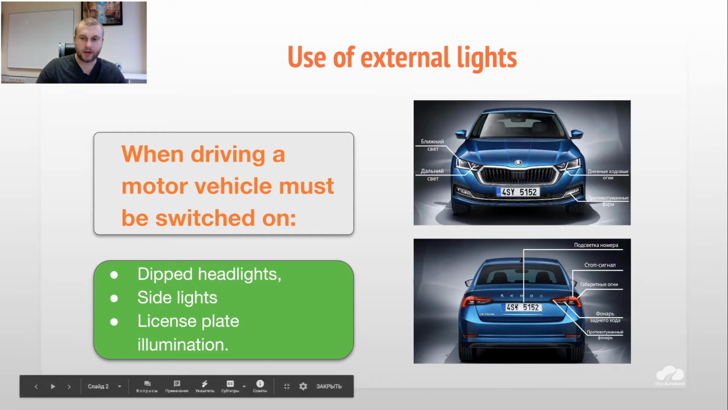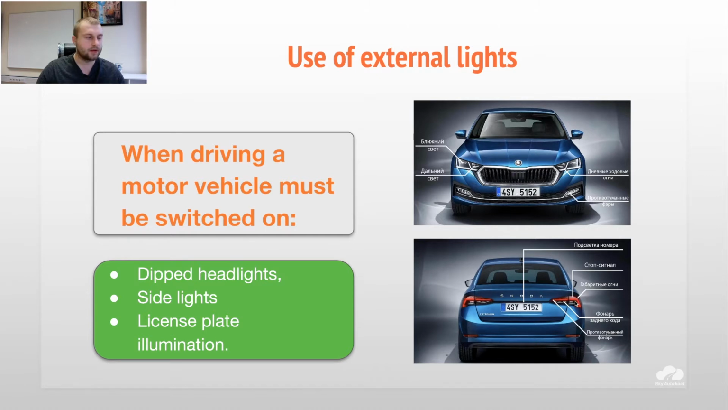Side lights usually show the sides of the car, left side and right side, and you can see how exactly the car looks during the night and how big it is, and that's why they help us understand the sides and dimensions of this car. Dipped headlights, also called low beams, are the casual yellow lights you can see on the roads very often, so it's not very difficult to understand. Every car has them.